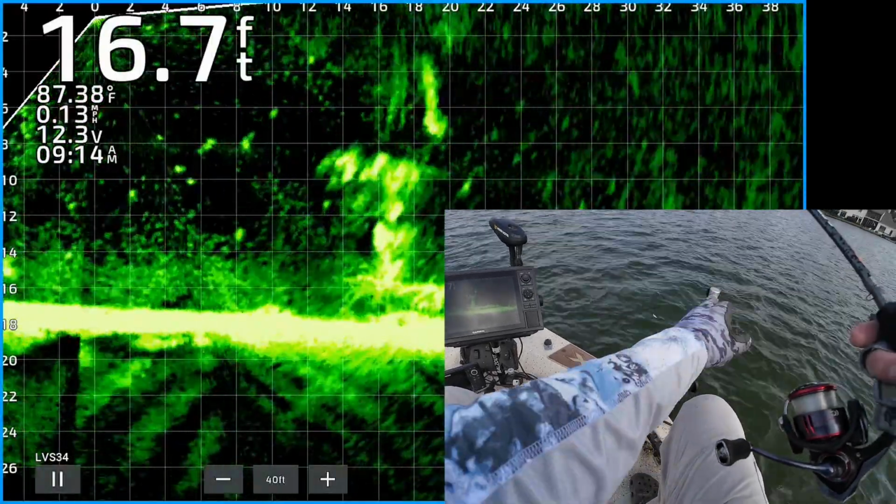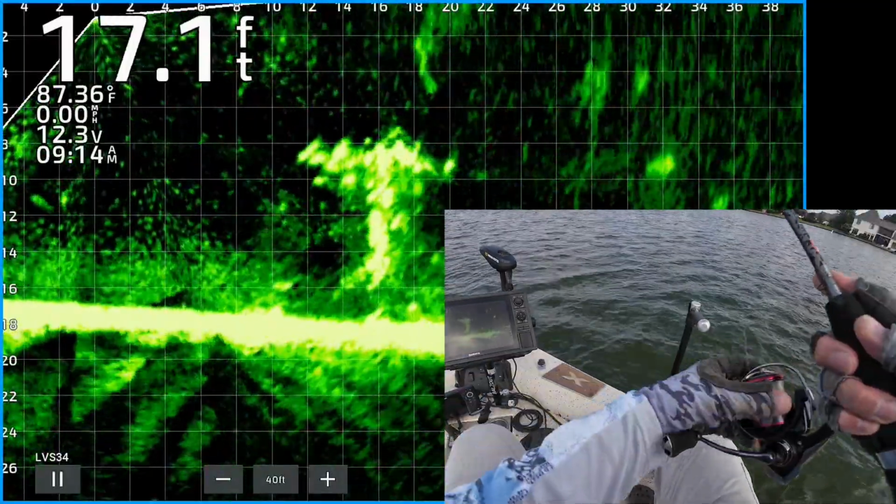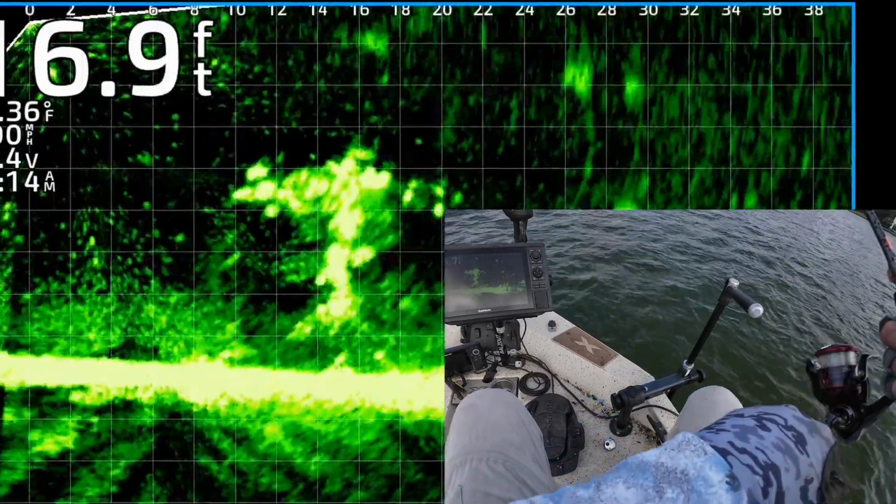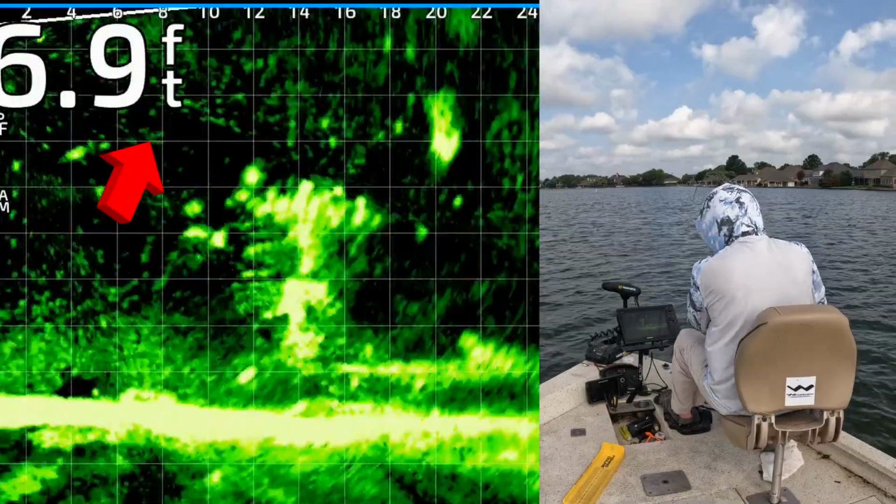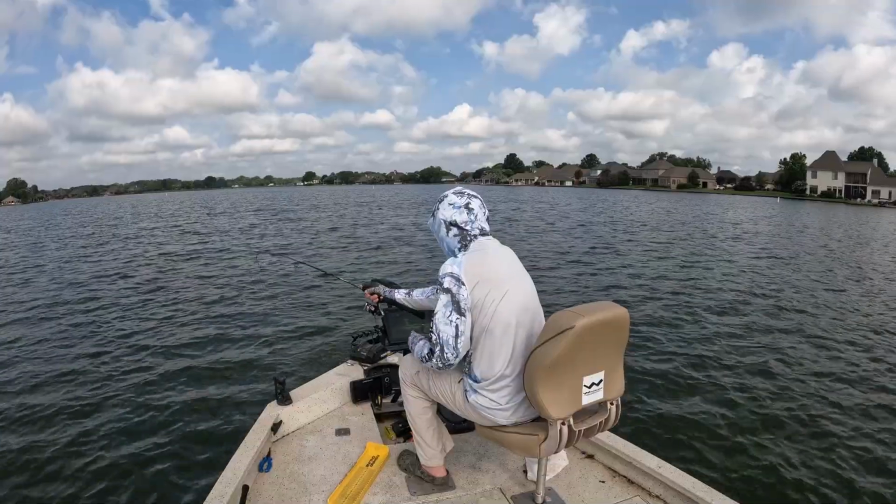Okay, this is actually a man-made brush pile. One of those PVC pipe things. There's a jig and weight right on top of it. There's a bunch of fish. I think there's some bluegill and crappie in there. One of them's about to get it. Right on the left side, right there. Got that one. Couldn't resist it.